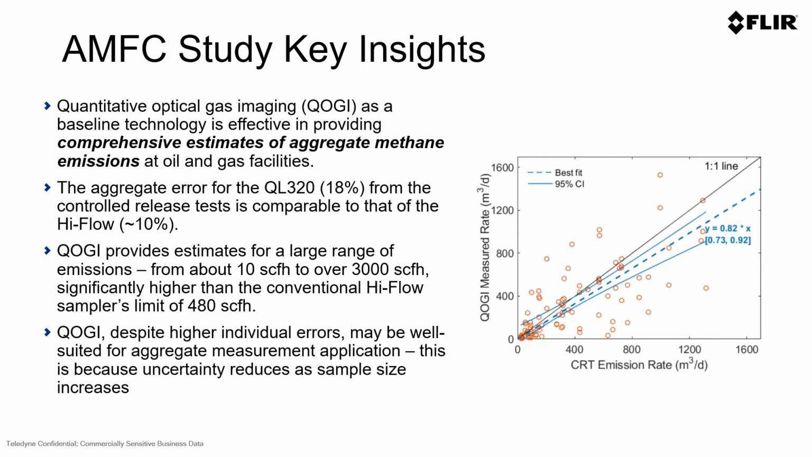On an individual measurement basis, on a single measurement for QOGI, it can have a wide variance of error. But as you begin to use the technology in aggregate, or the more measurements you have, the better the results. In other words, 10 measurements on average is better than 1. Averaging 100 measurements is better than 10.